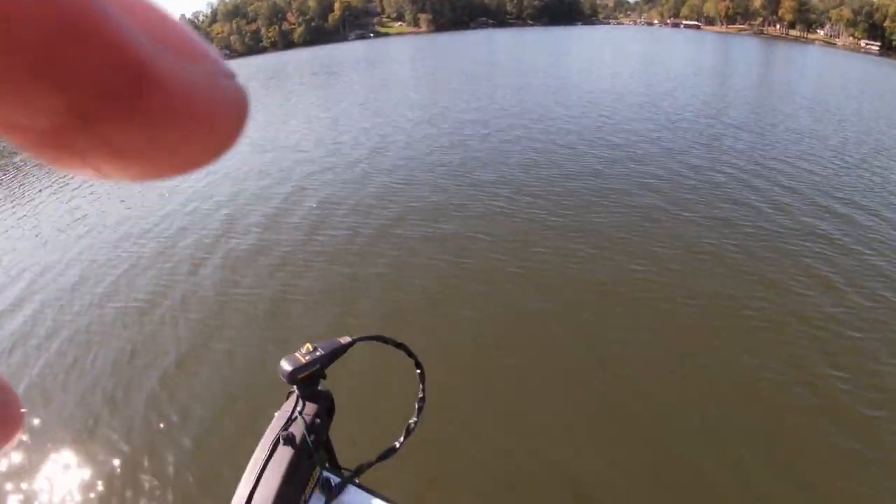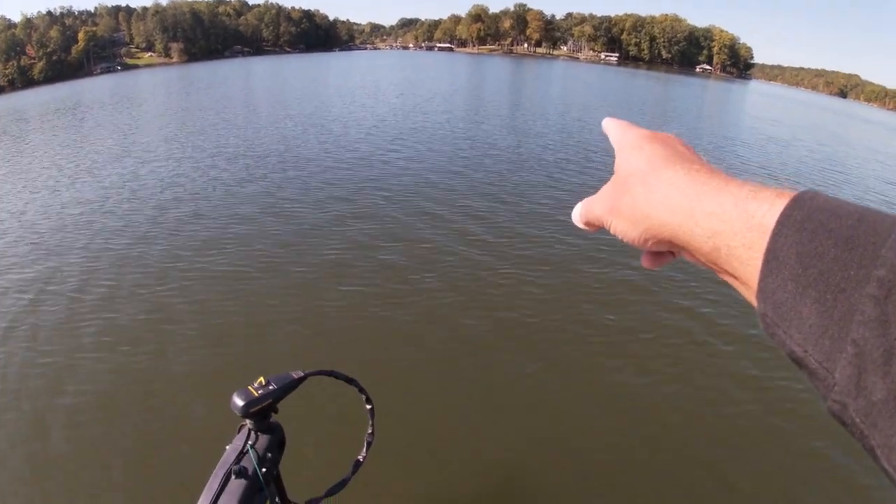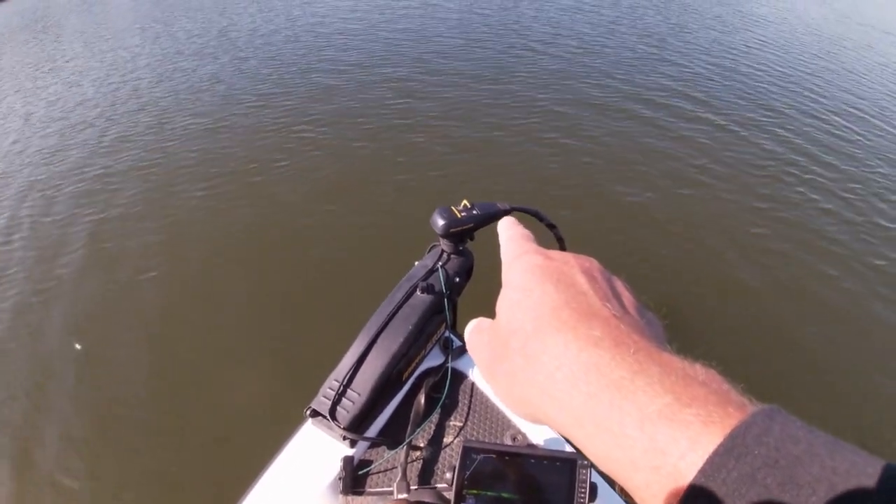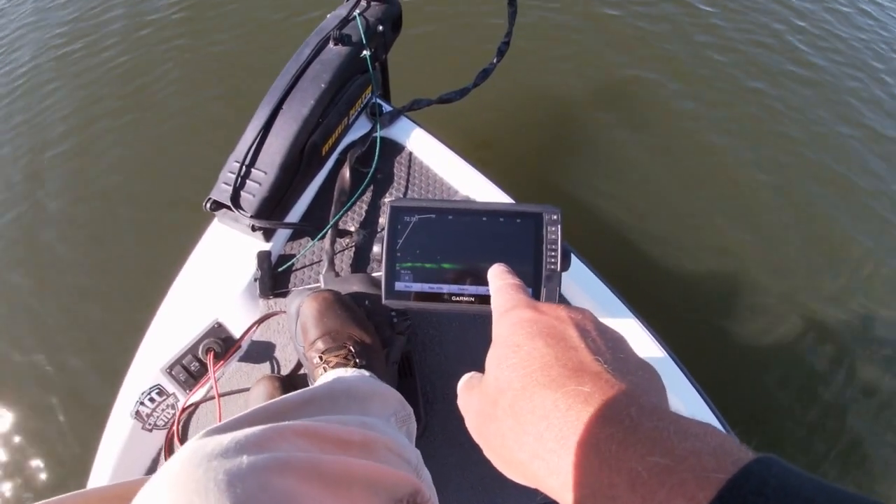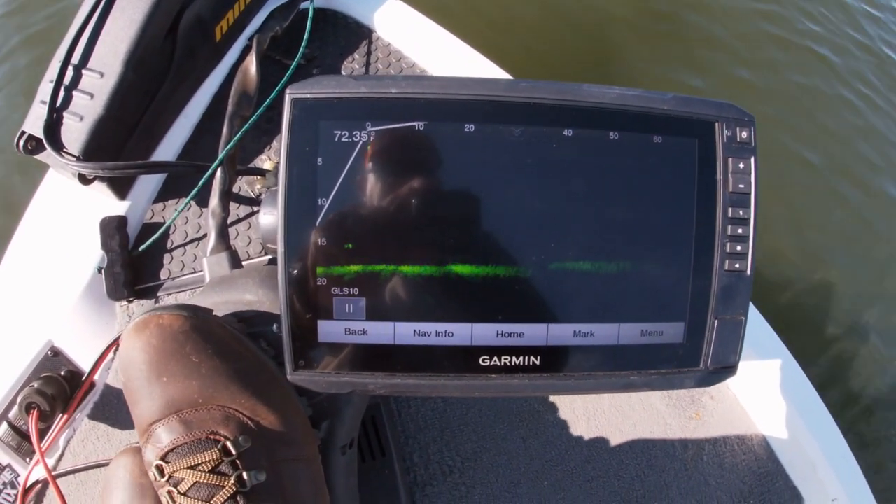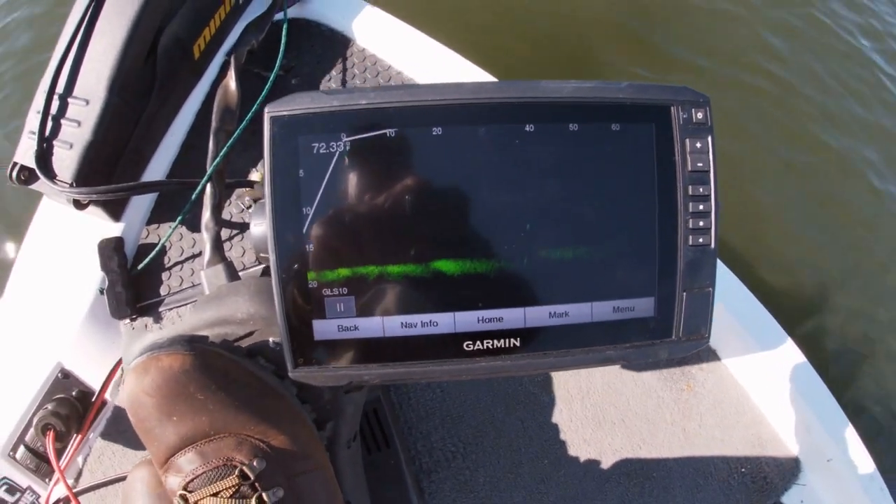Here again, I'm going over here towards that point there. I just turned the trolling motor. You can hear the trolling motor on high. And when I look back at my Livescope, that's all I'm gonna see. Now I'm gonna let off the trolling motor and I'm gonna scan left to about a 90-degree angle, and I'm gonna scan back left.